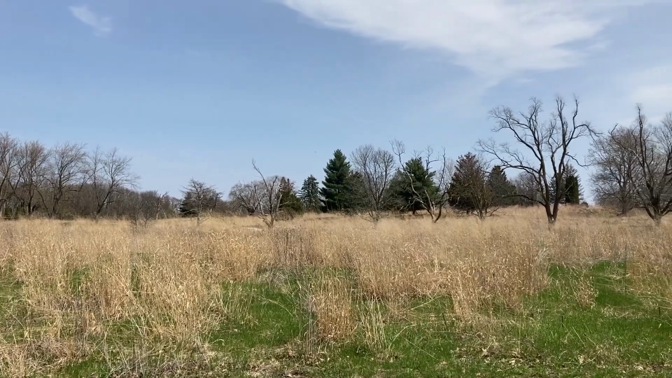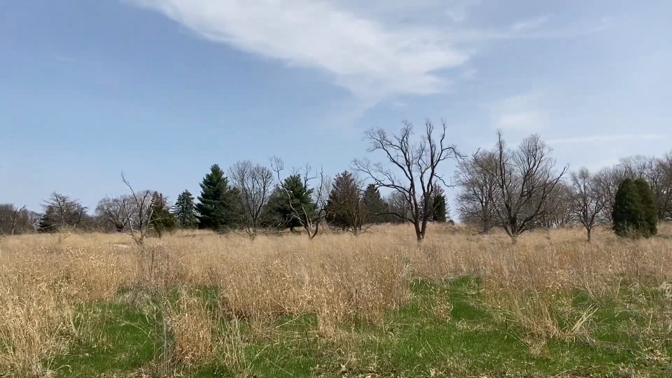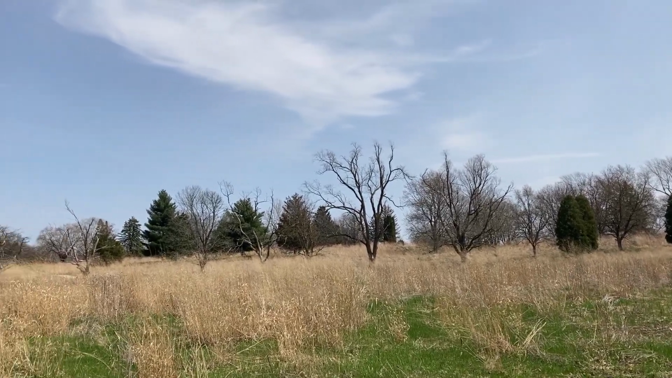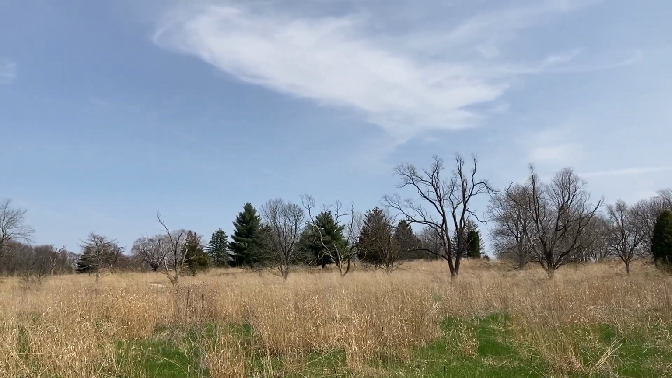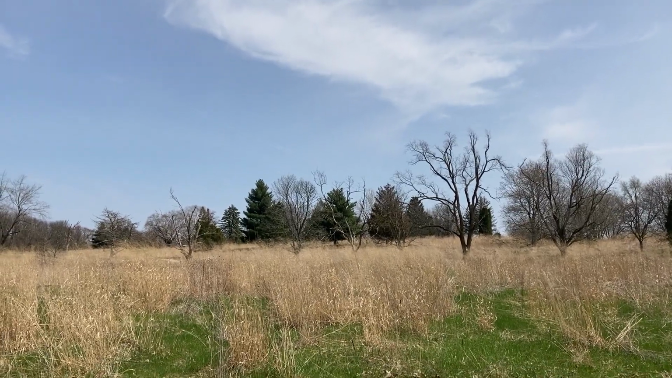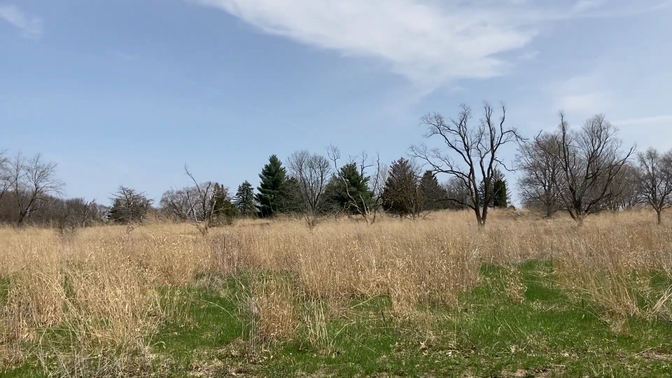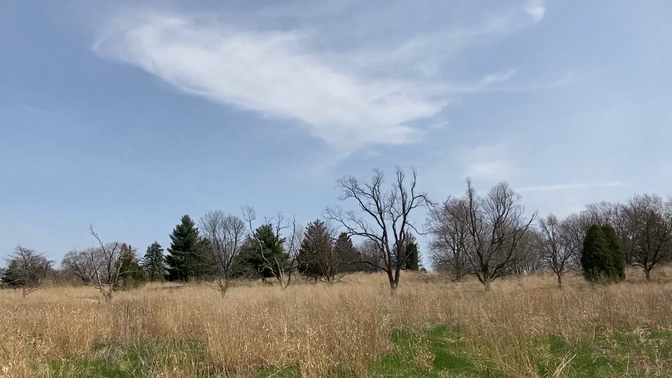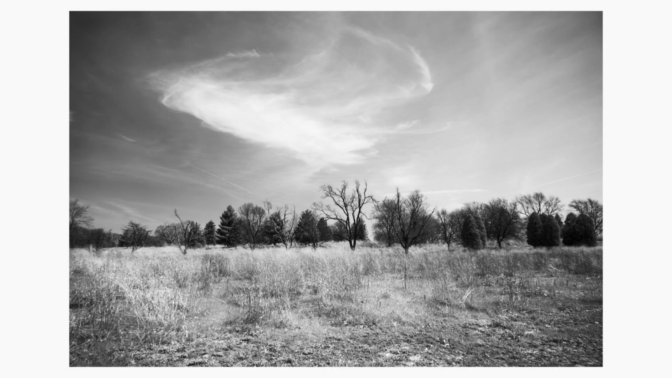What I like about the Highlands is the openness of it. Harkens back to its golf course days. But this is where we benefit from that because you have the dead grasses in the foreground, the trees in the background, and then this open sky. And right above is this swirl of a high cloud. It just adds some impact to this barren looking landscape.